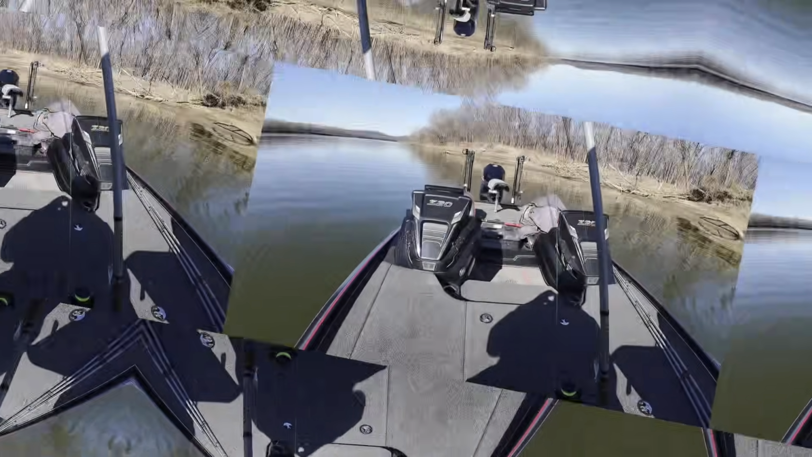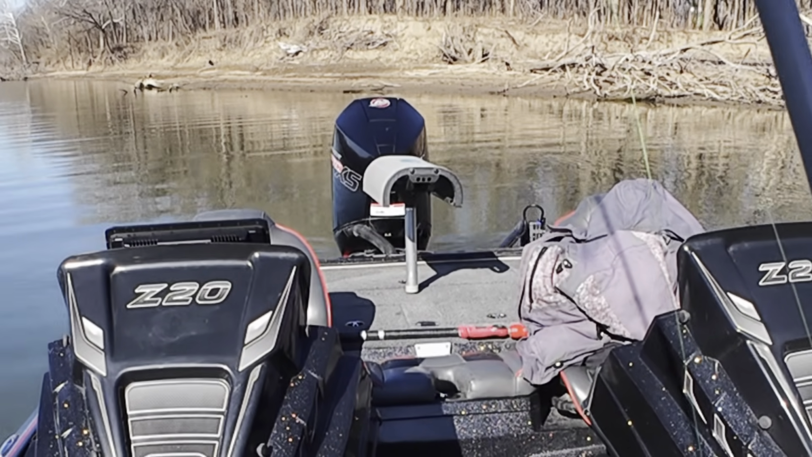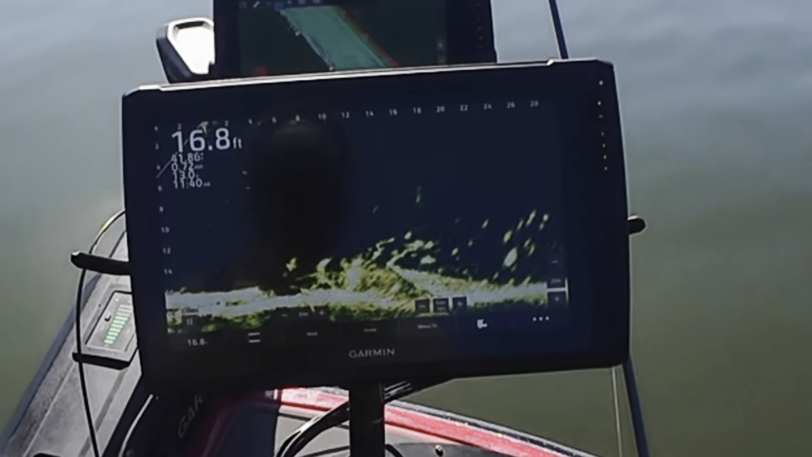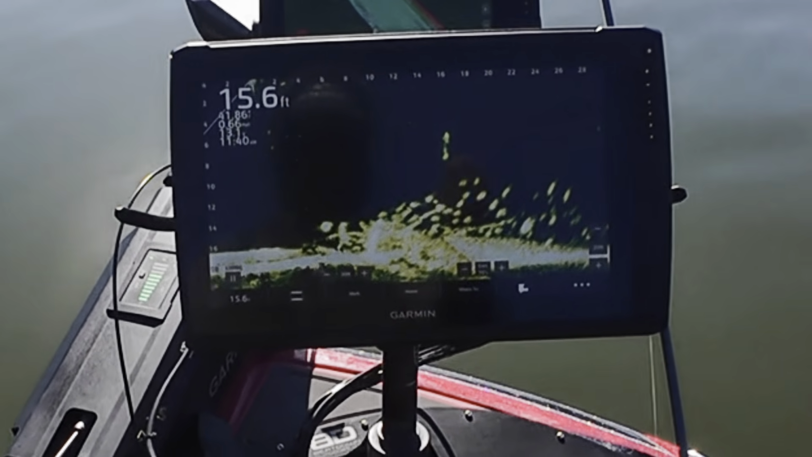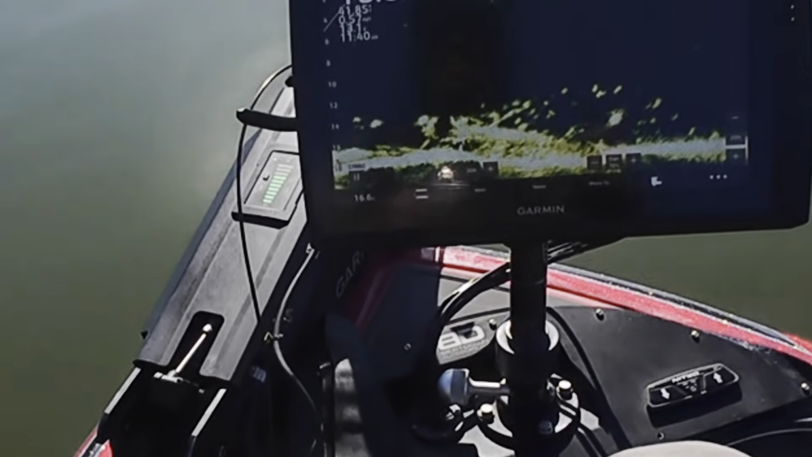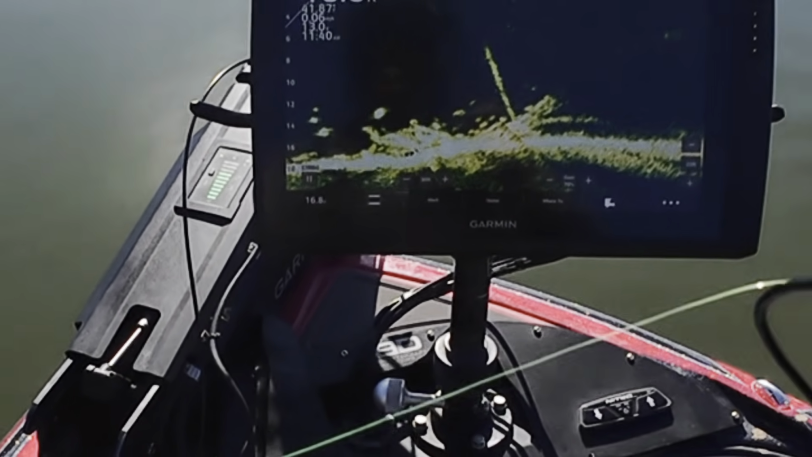First things first, power brakes down. We are ready to fish. Well, that didn't take long. First tree I come across, loaded full of crappie. I don't see anything real big, but we need to get this skunk out.